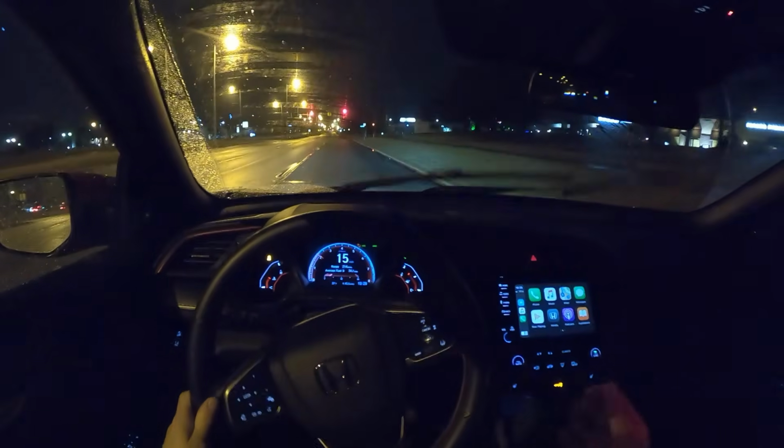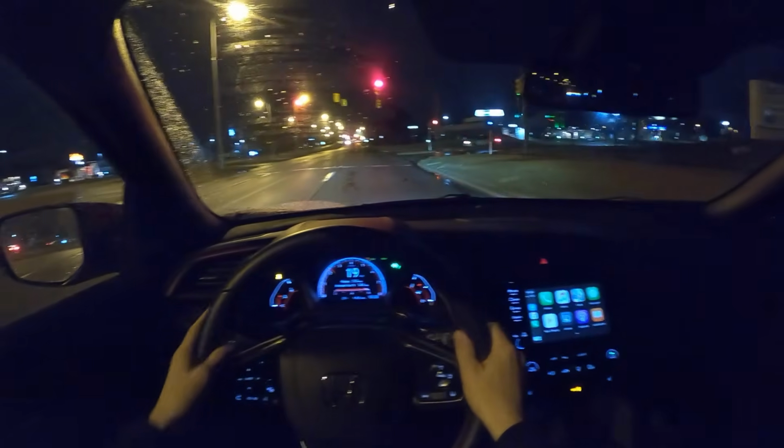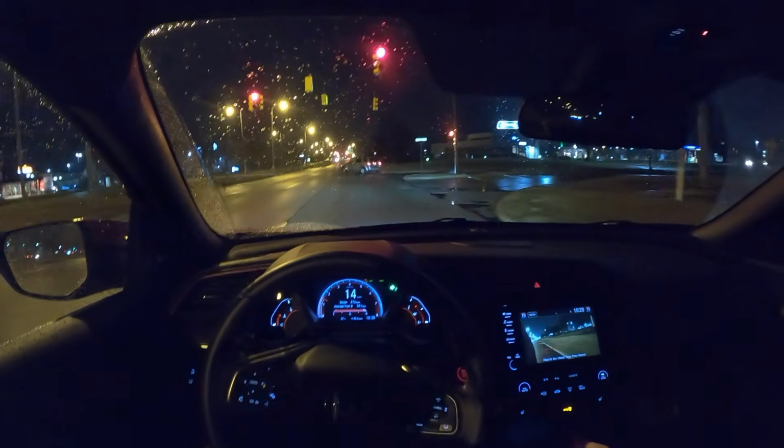And there are some things that I wish Honda would do to this Si just to bridge the gap between this and the Type R a little bit more. It's a good car overall, but this doesn't even come close to being in the same class as the Type R. It's still a Civic, but that's kind of where it ends.